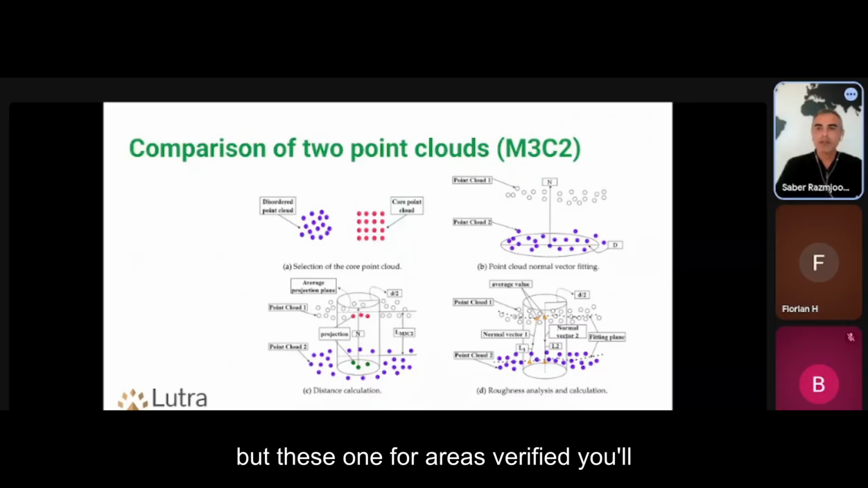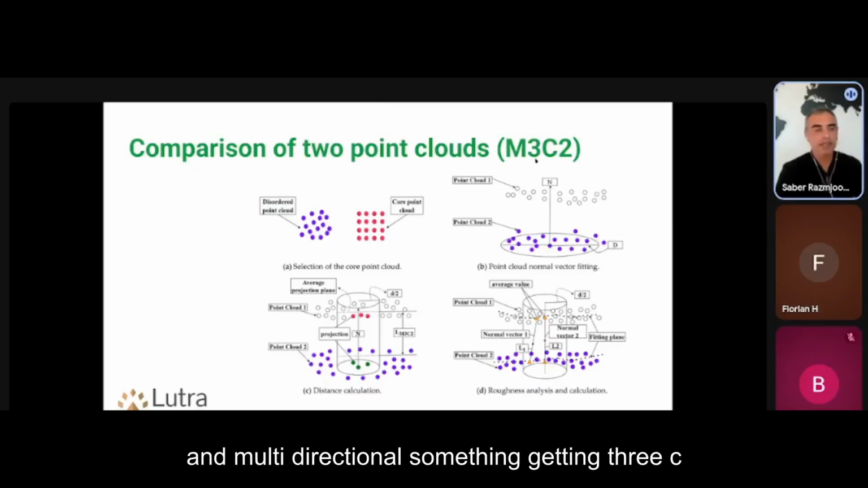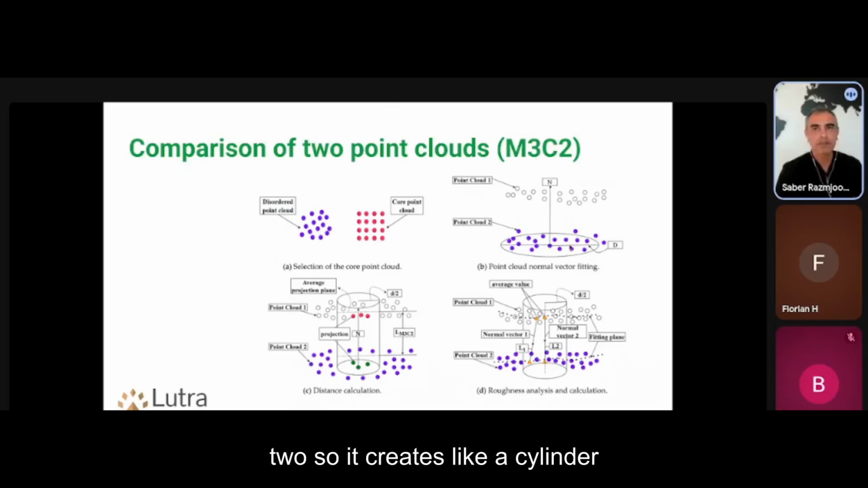But for areas where you have very vertical features like cliffs and areas like that, when you convert it to raster, it loses all the valuable information you have. And there is a standard way of doing it. There are lots of papers on this method, multi-directional something, M3C2.